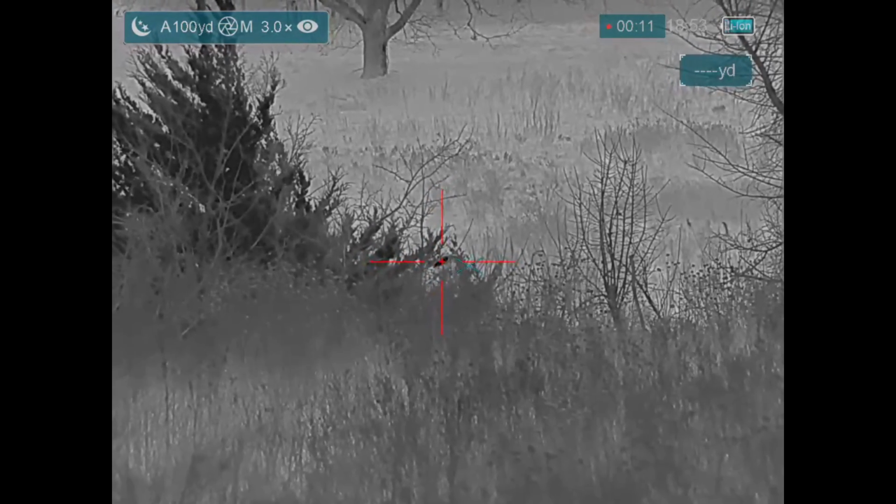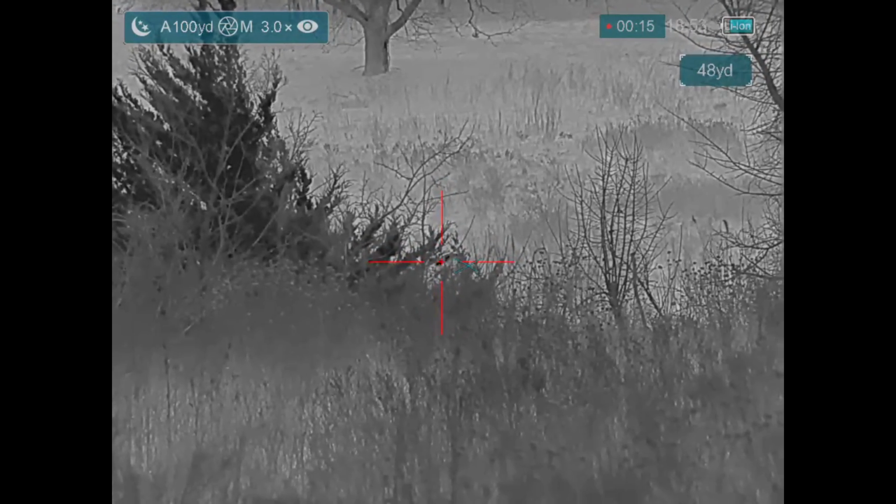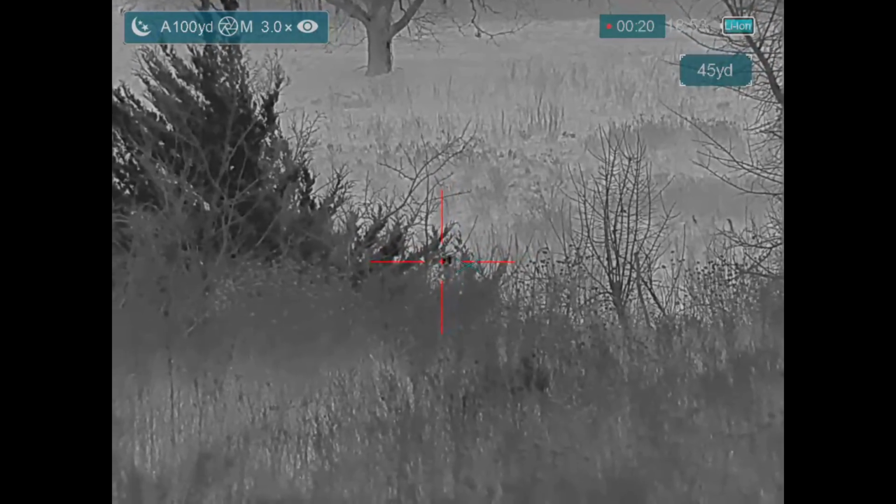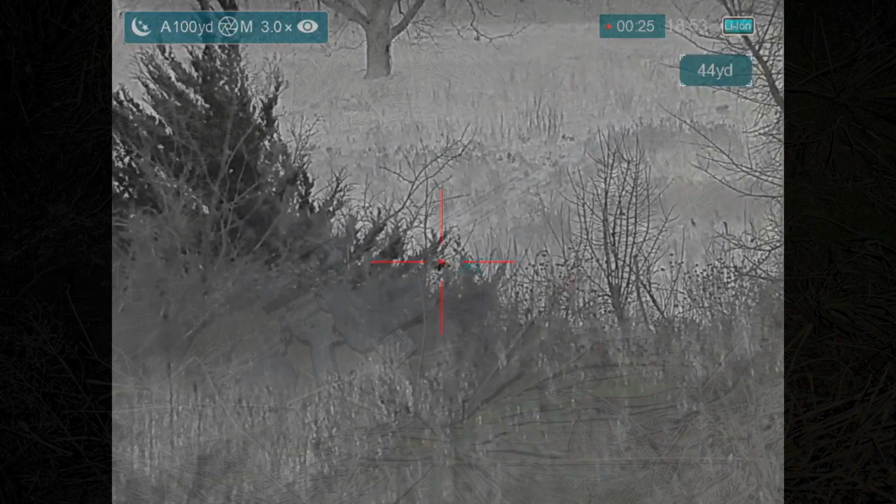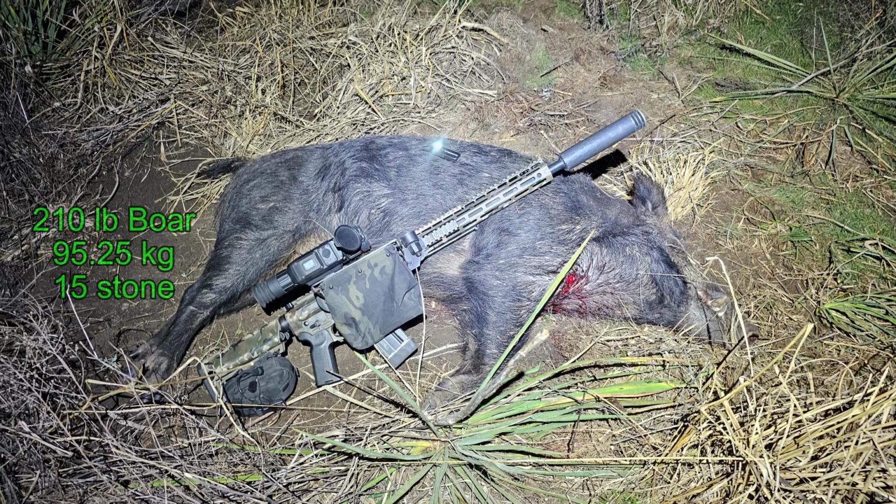Nice little shot to the side of the head. And another shot when the hog didn't roll over immediately, and I wait. And there he goes. I waited about another 4 hours, but did not see any more hogs on the property. Brass Catcher by Tactical Brass Recovery. This little boar came in at a whopping 210 pounds, and he did it for our hunts.